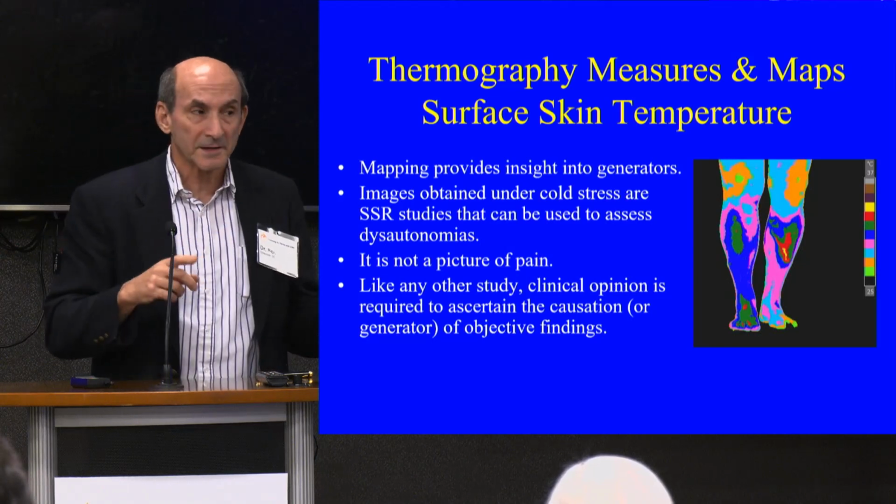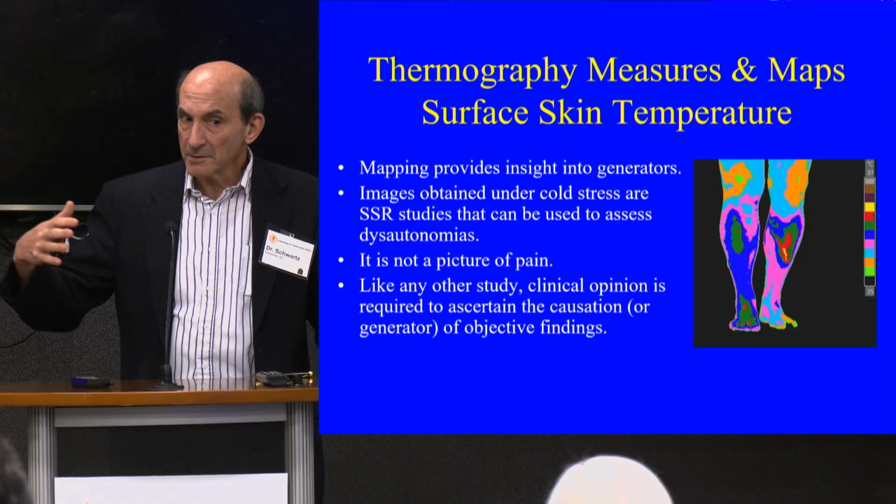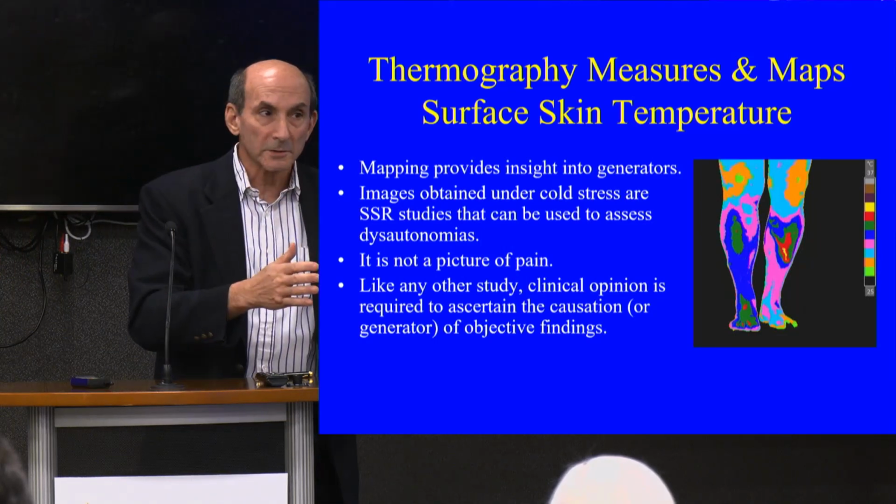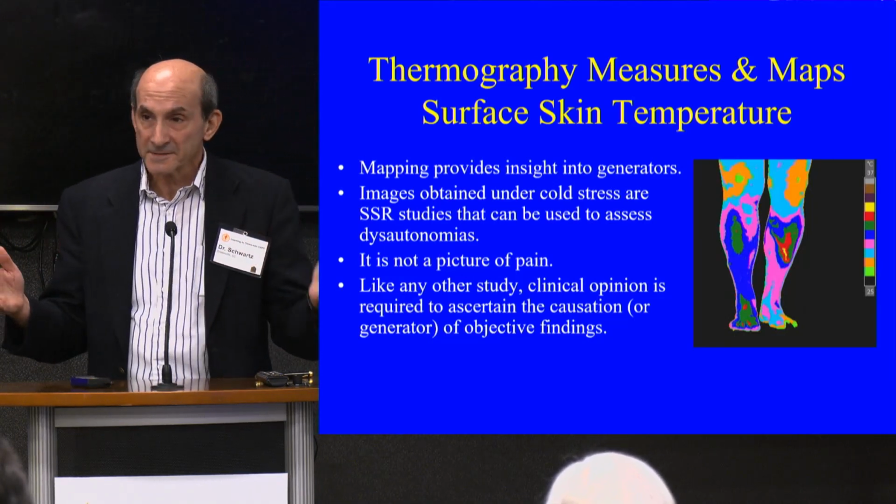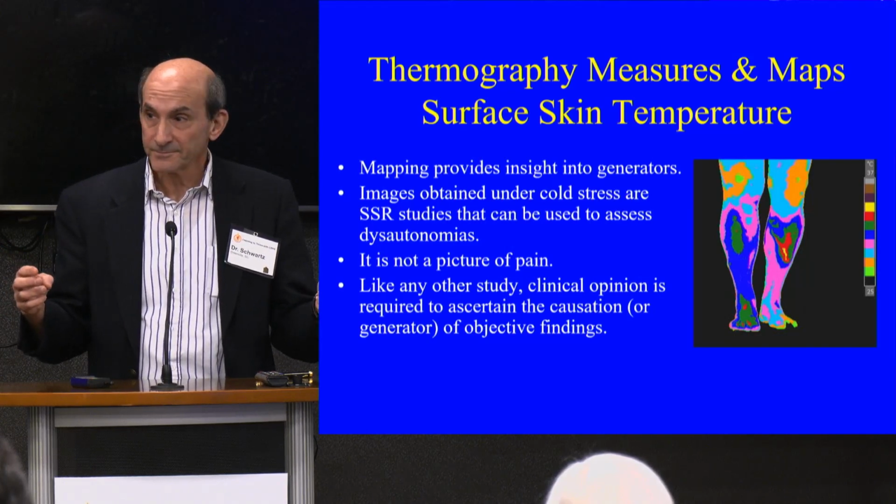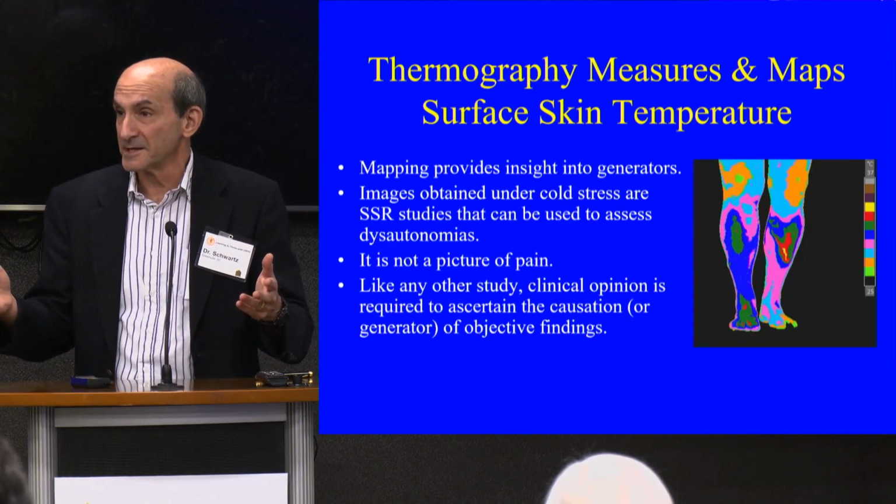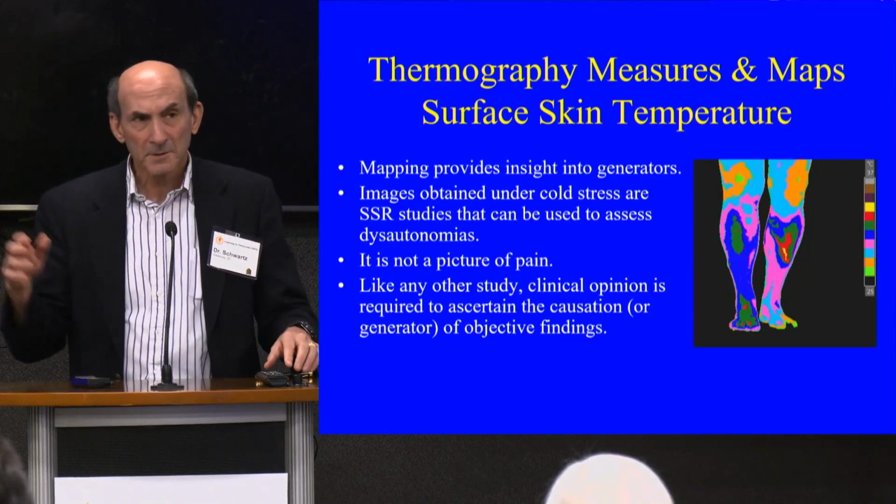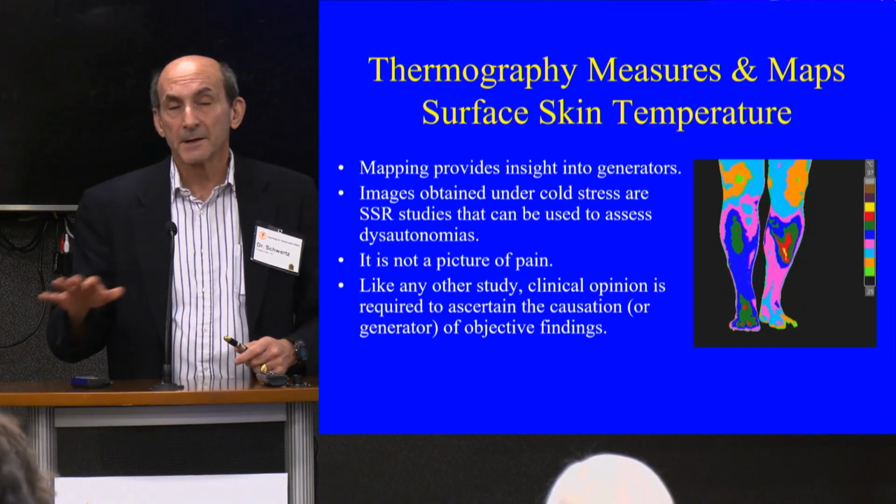But if I've done that to you, and I'm measuring you on thermal imaging, and you don't equilibrate, there's something wrong. You don't expect to take a hot glass of water, put it in the refrigerator, and have one half cold and one half hot. You expect it to equilibrate. And I expect you to do that too. So doing a cold pressor test is like a glucose tolerance test for diabetes. I'm stressing the system because I want to see how it functions. And we'll go over a little bit, not everybody functions the same way. It is not a picture of pain.